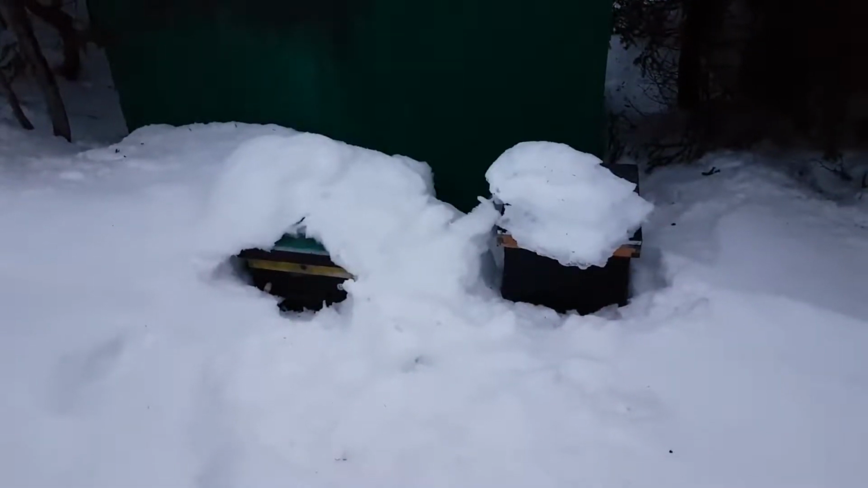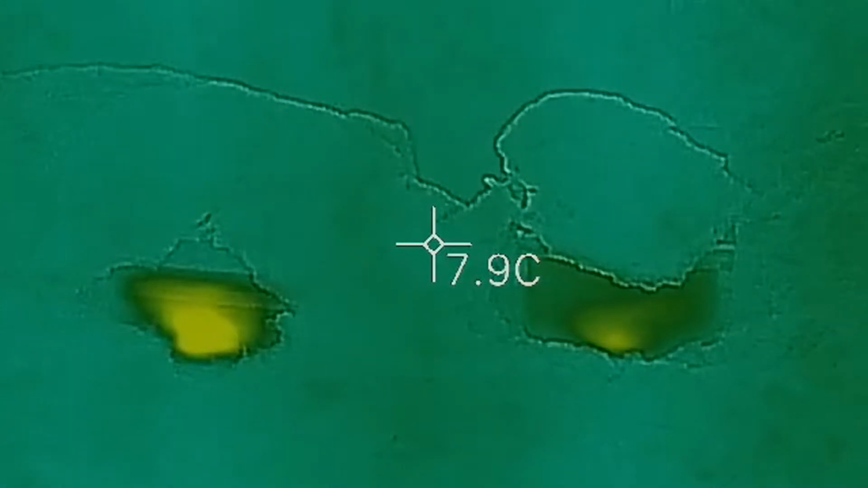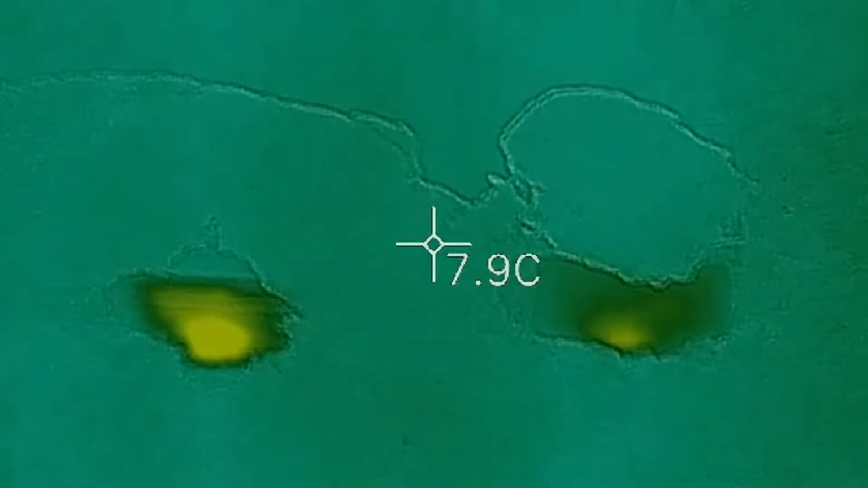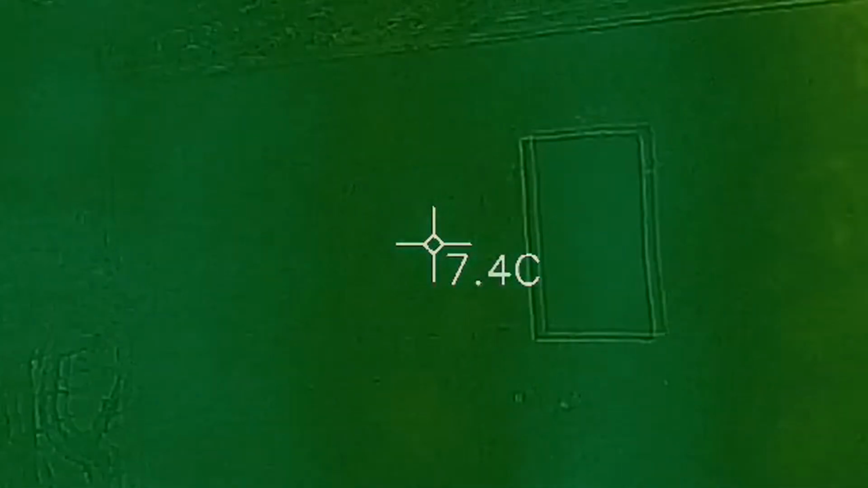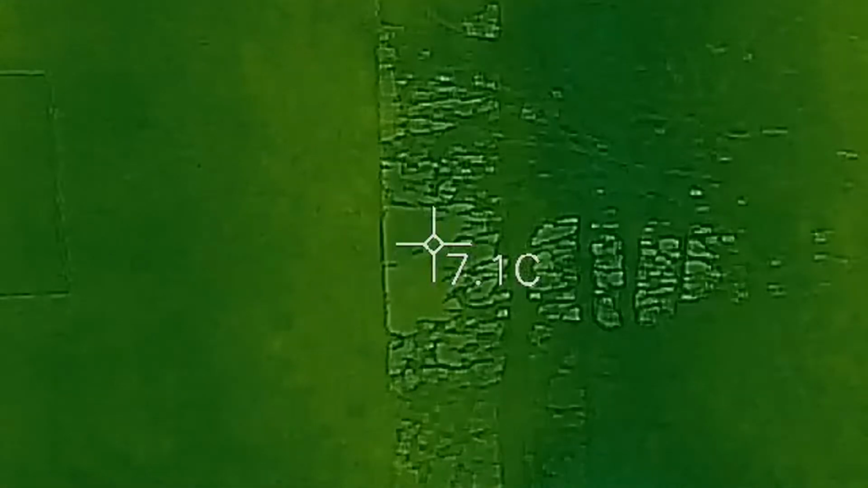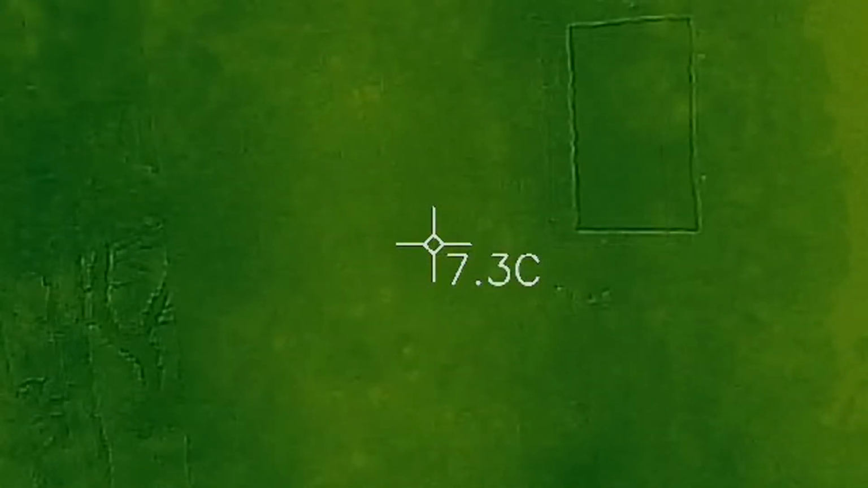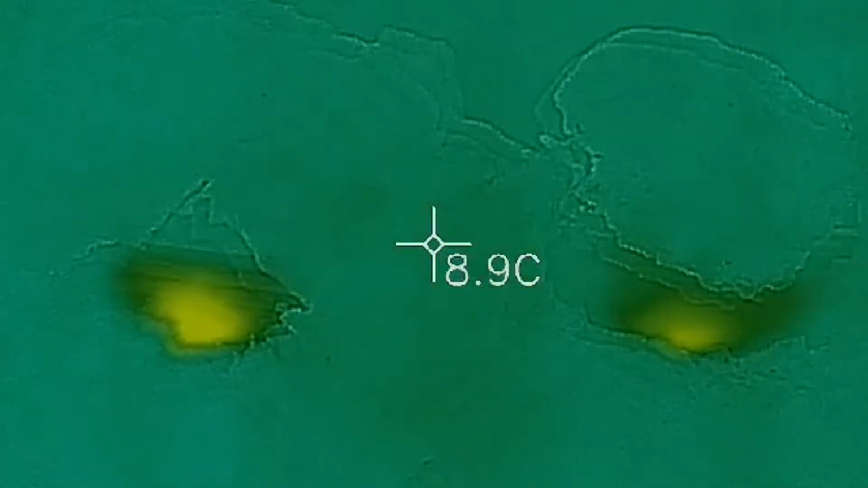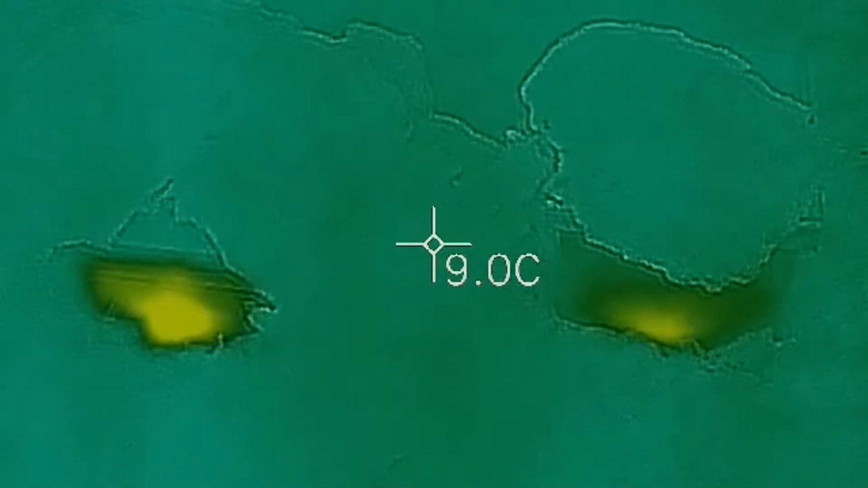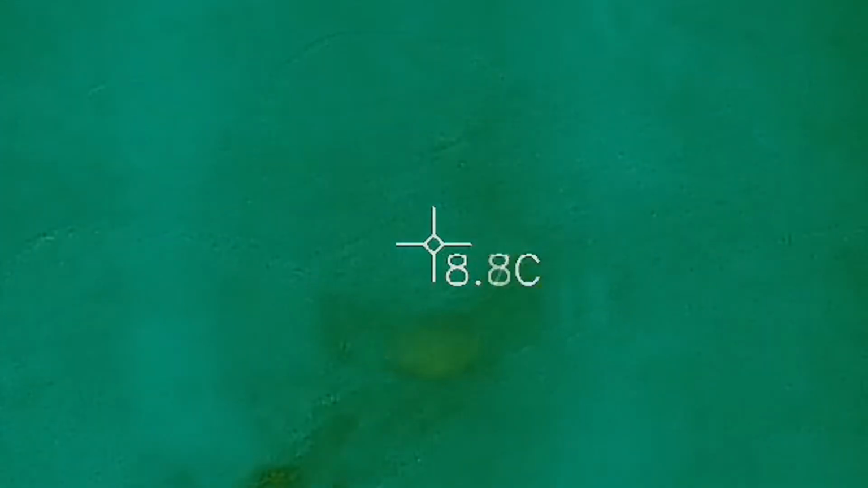So let's find out. Okay, so there's the hives buried in snow, and that looks like a heat signature to me. Let's turn up to the shed. So there's the shed. That's not giving off. There's a tree. Hold on. There's the side of the shed, not giving off any heat. Kind of looks a little hazy, but that's nothing. And then we come down to the beehives, and there they go. So you can definitely get a heat signature when they're covered in snow, but quite often I can't get anything off them.